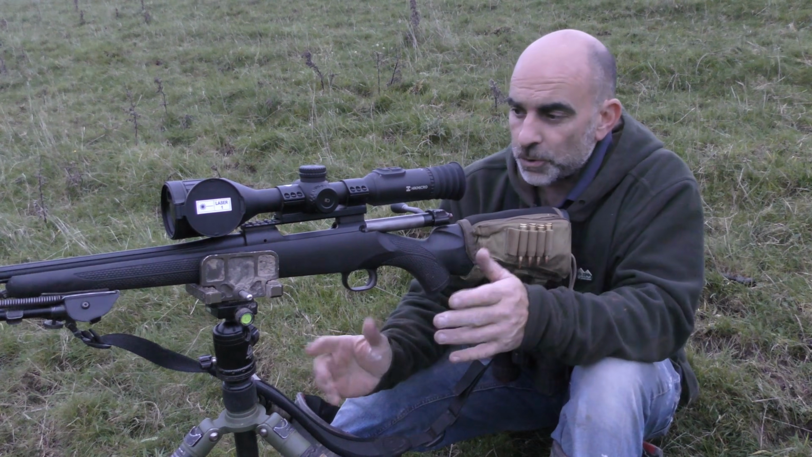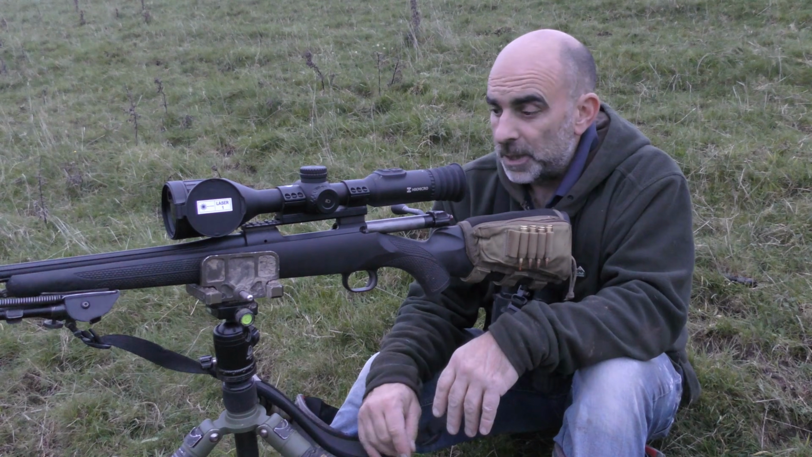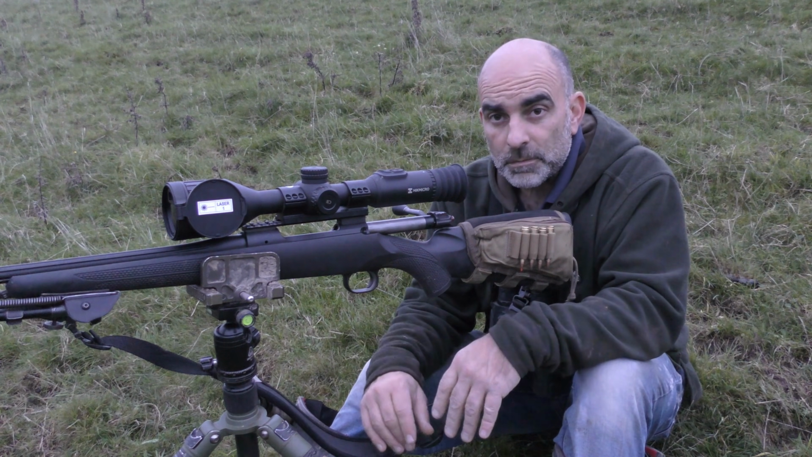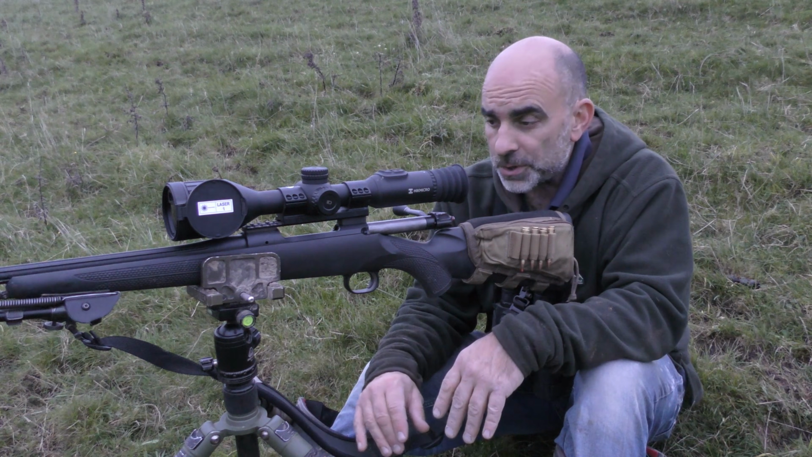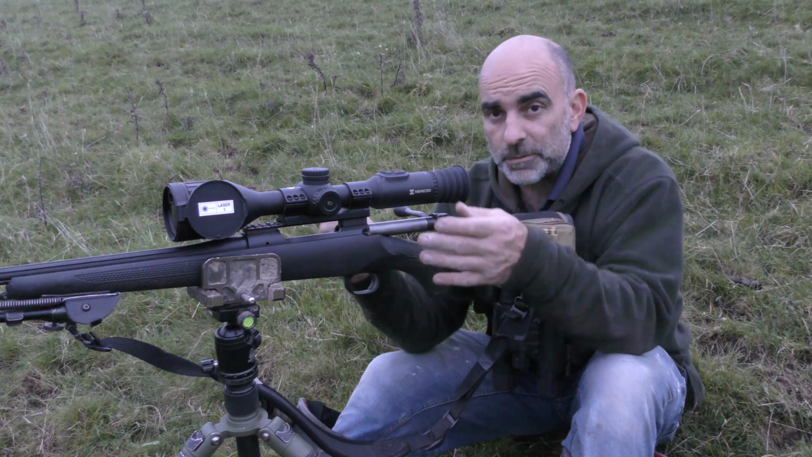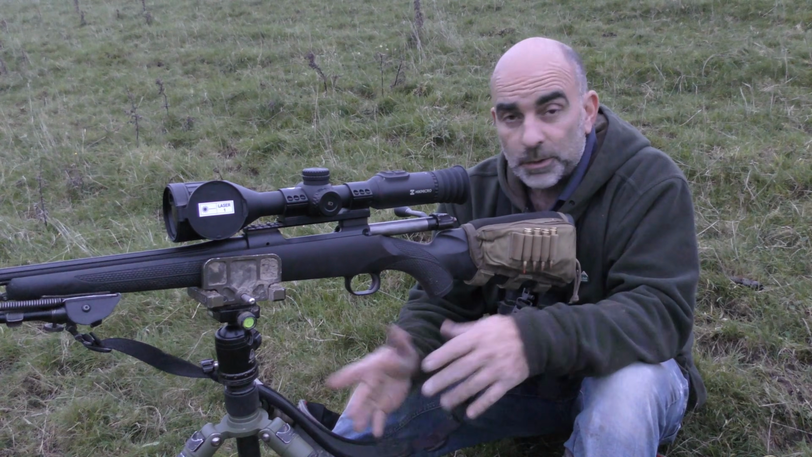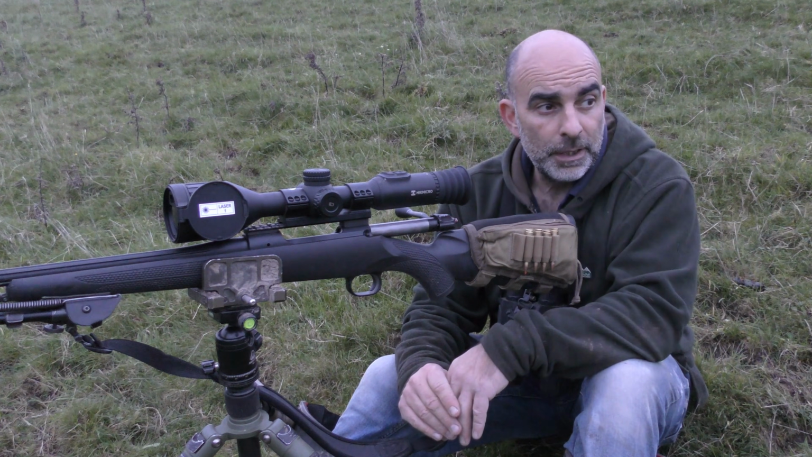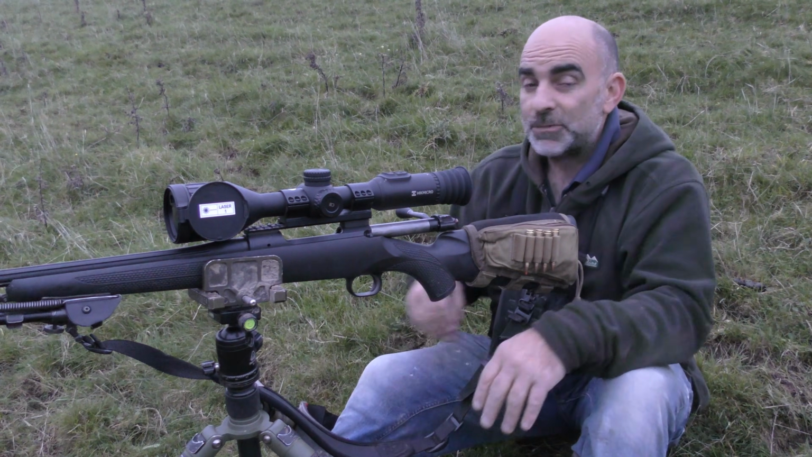Very versatile tripods, these. Give you the sort of best of all options. You can open them right out and go prone if you want to. You can use them like this, sitting, which is very comfortable and very stable because you can rest your elbows on your knees, and obviously you can use them standing as well. Right, time to sit and wait.